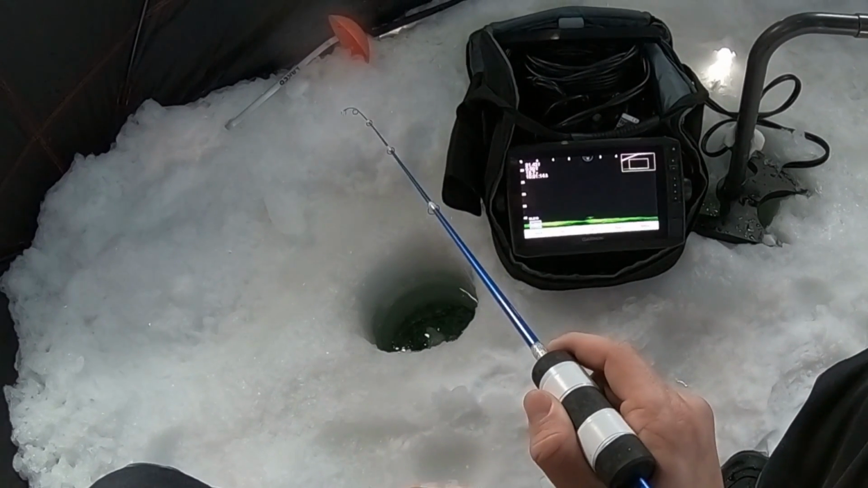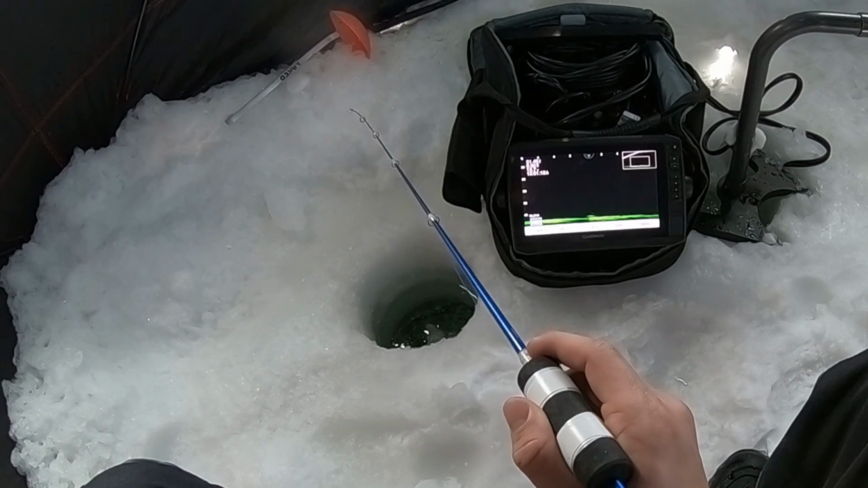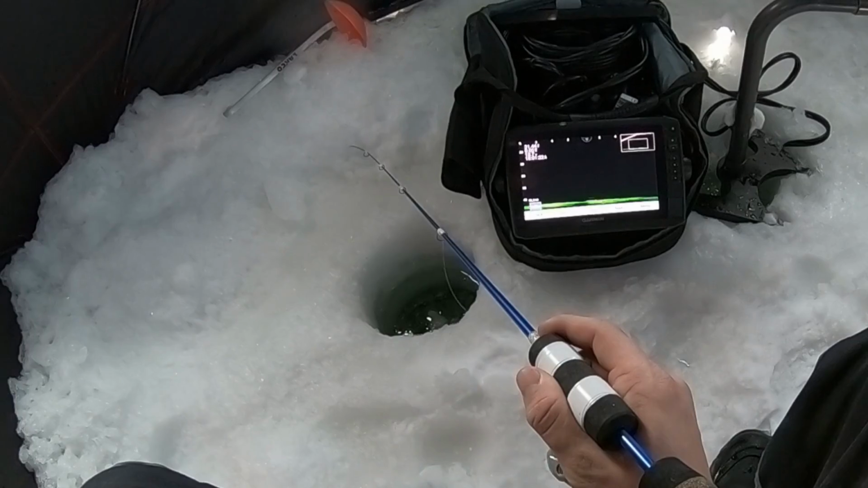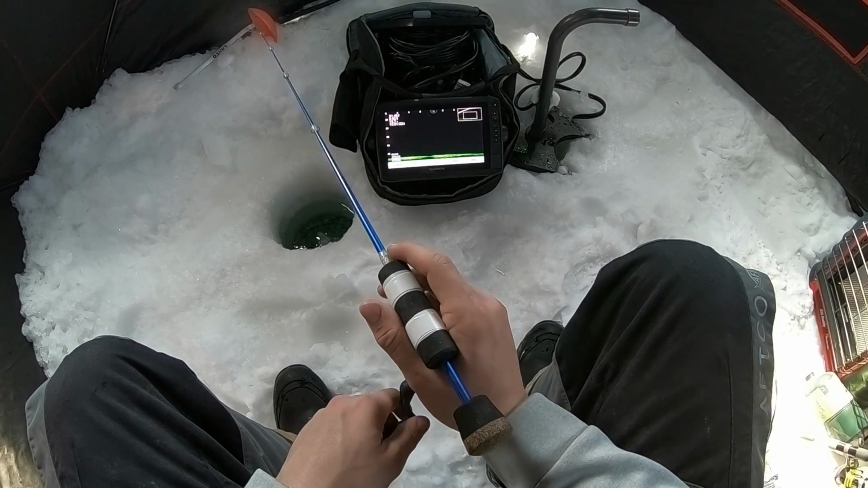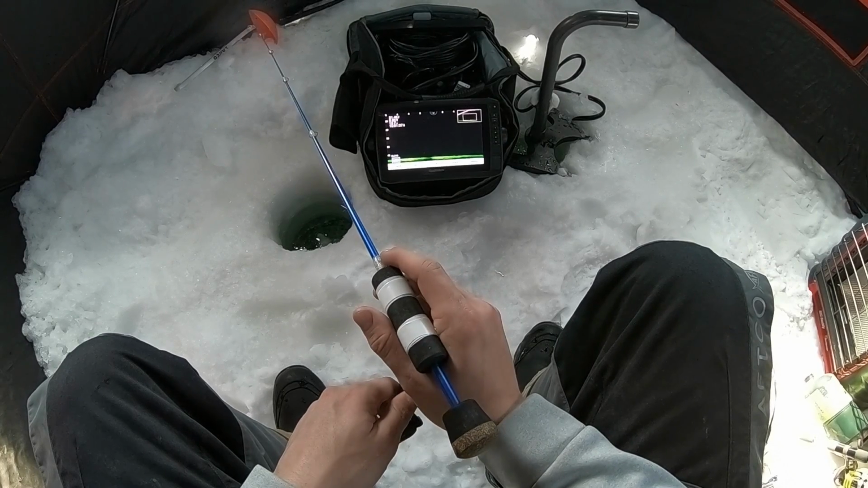Oh, fish coming up. He's all over it. Oh no, he dropped back down. I'm going to try to bounce it off the bottom again. He was right underneath it. It's really hard to see because it's pretty deep out here, but it's a good sign.